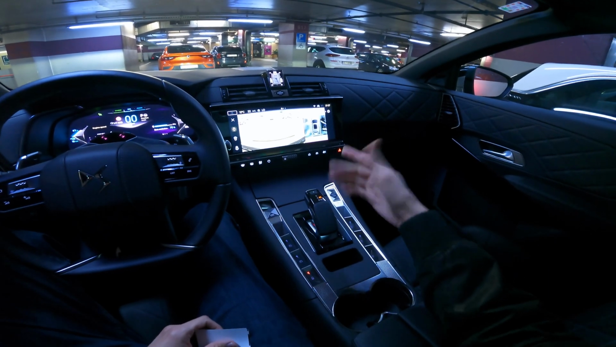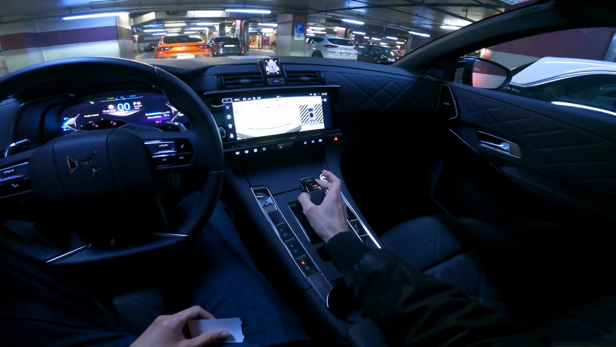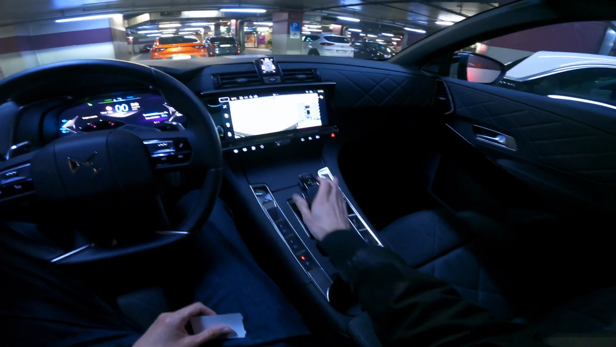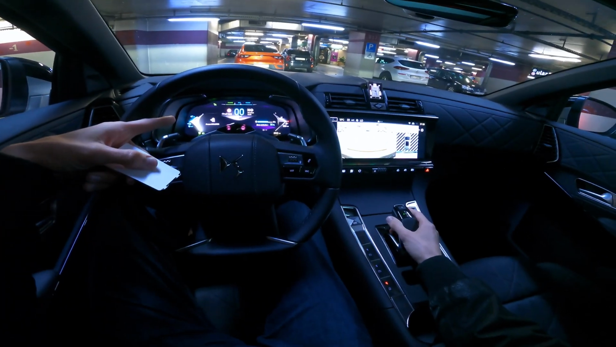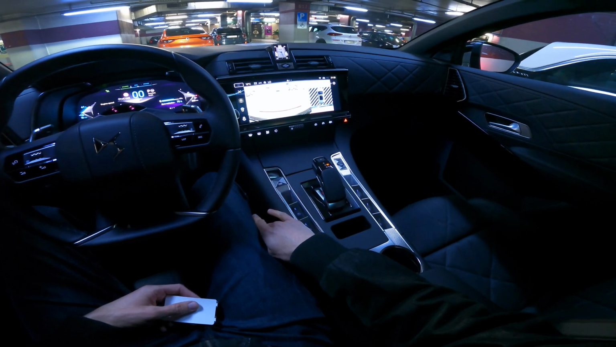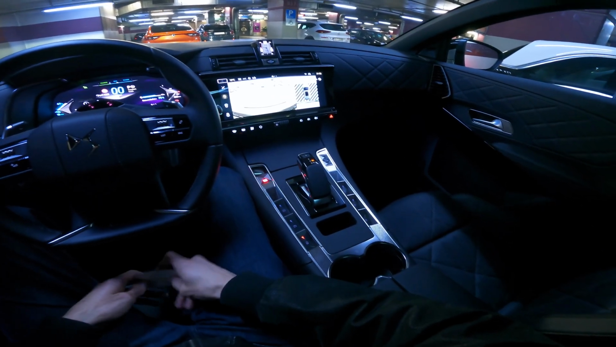Press to park. Yeah, when you need to go to reverse, you need to press the shift lock, and then you just pull back for the drive. But if you want to do this, see, it's neutral. It tells you press to unlock, so you wouldn't be confused, and press to park there. Yeah, I always like to engage the parking brake as well.